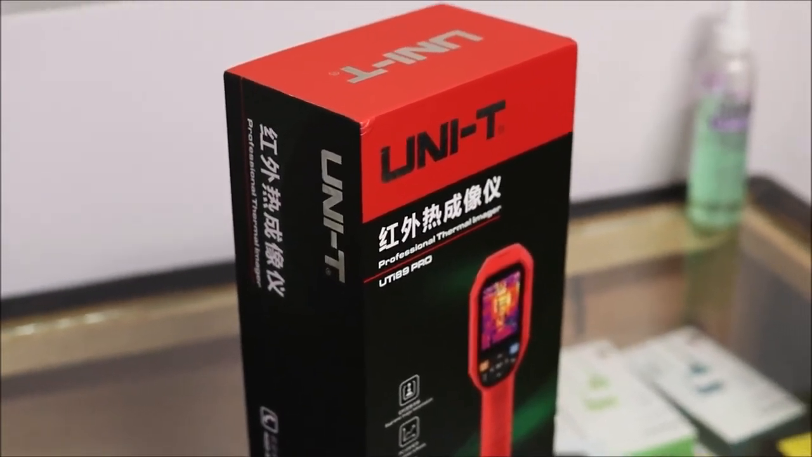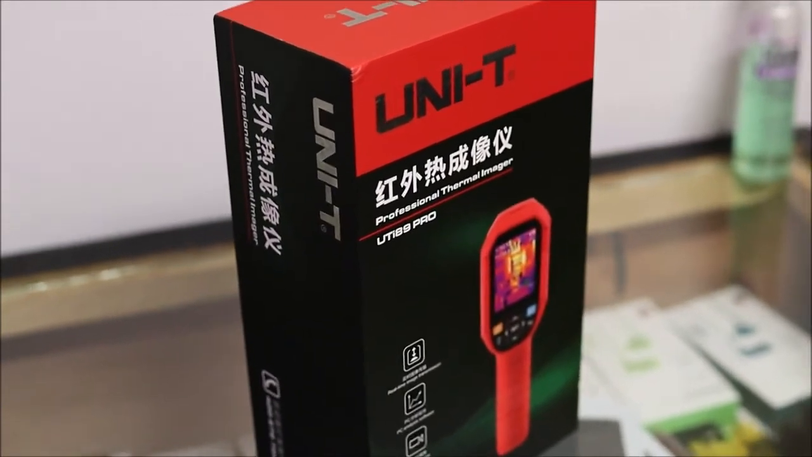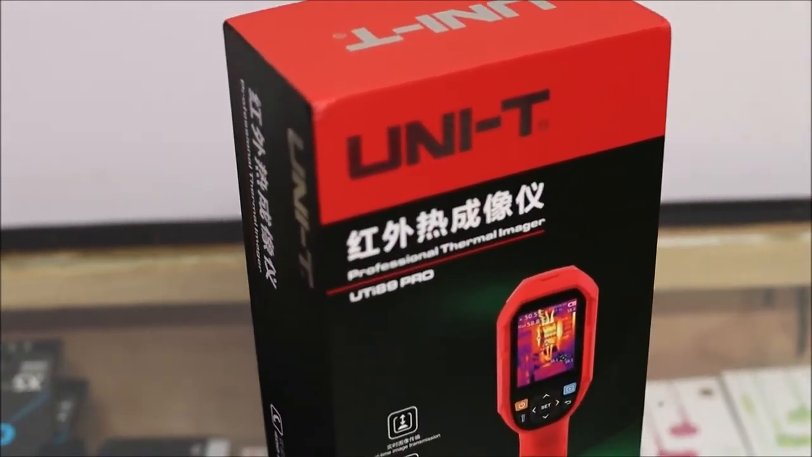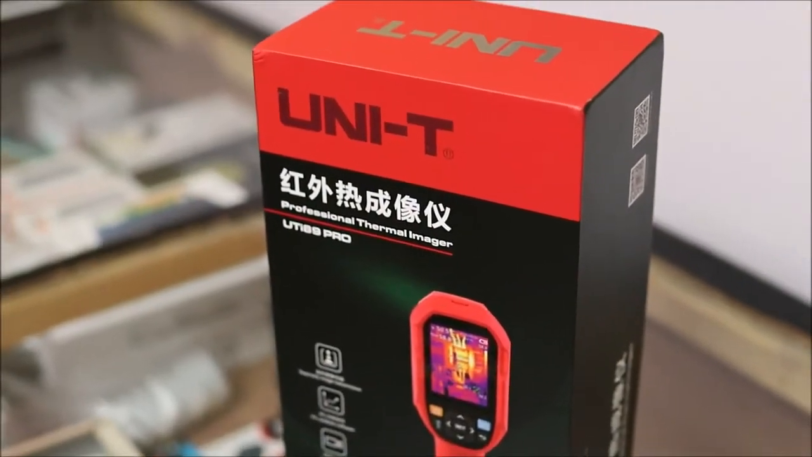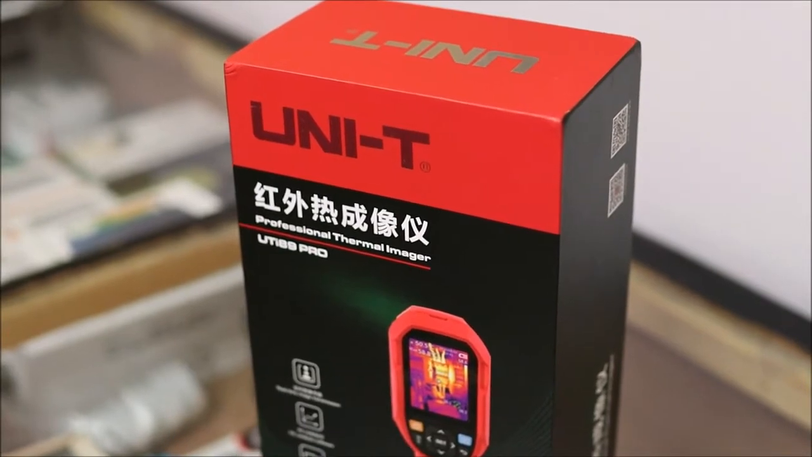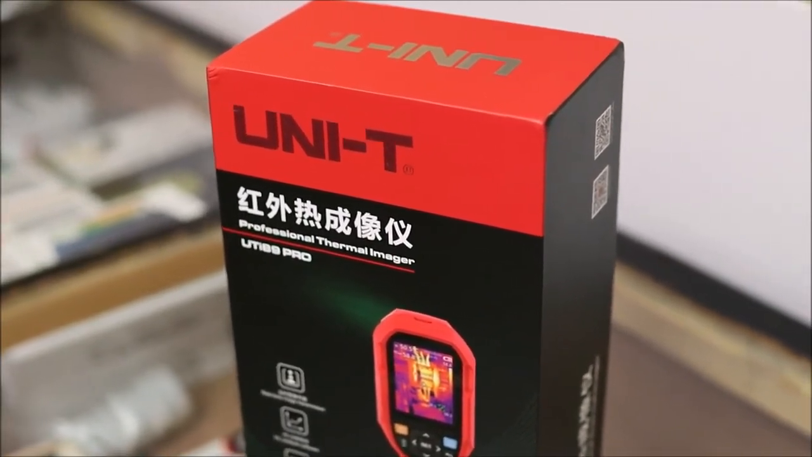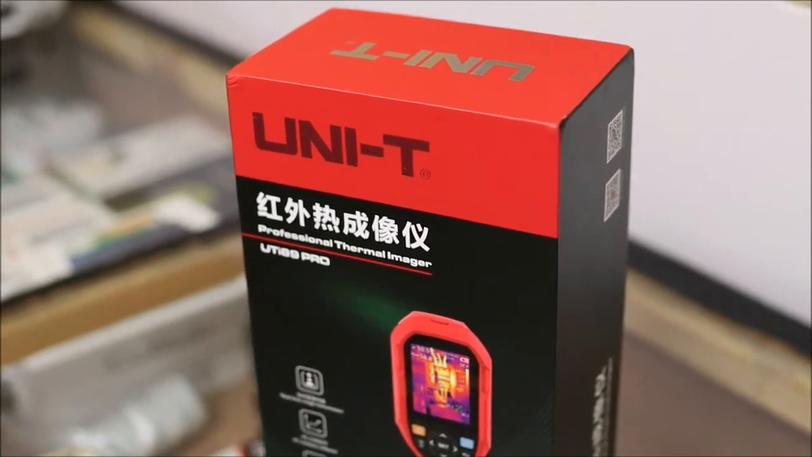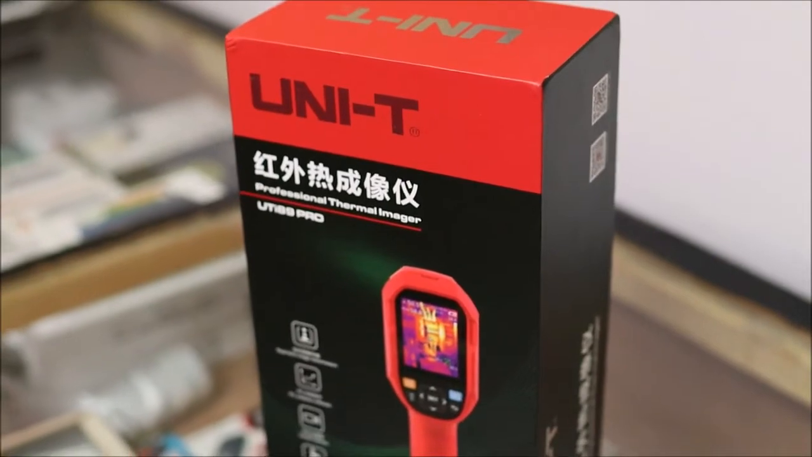So guys, I just want to say that it's a useful tool to have, and a quite professional one. There are other thermal cameras on the market as well, so if it's something that you're interested in, you can get other thermal cameras that are smaller and also cheaper.